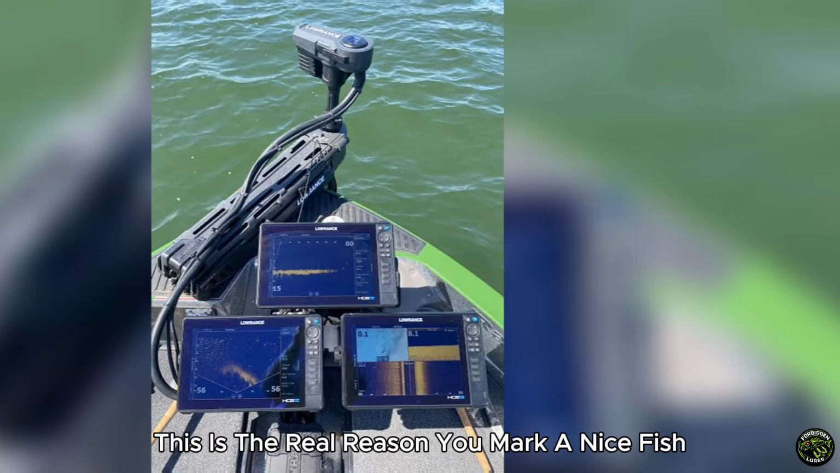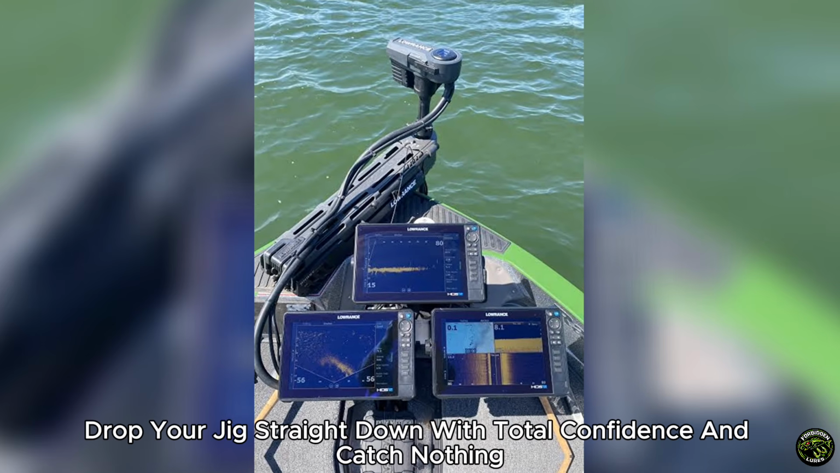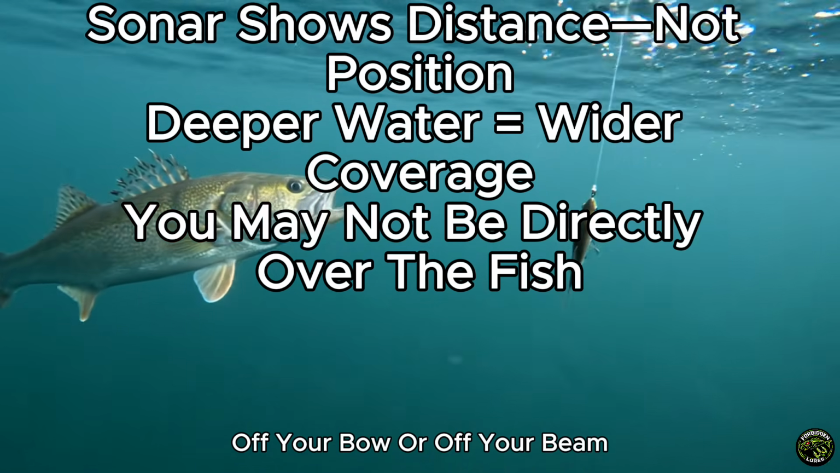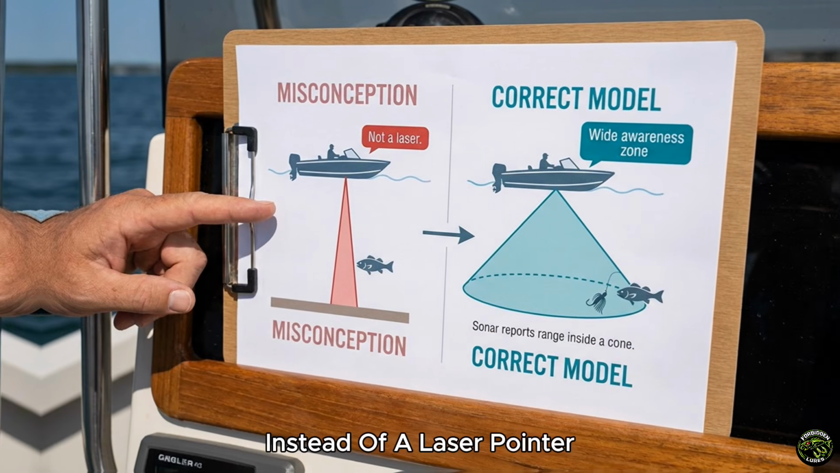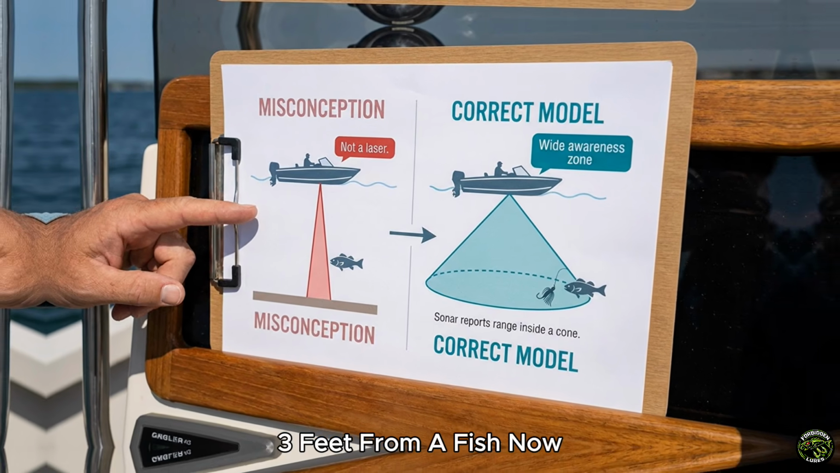This is the real reason you mark a nice fish, drop your jig straight down with total confidence, and catch nothing. You were never on him. He was riding the edge of the cone the whole time, off your bow or off your beam. Start picturing your sonar as a wide circle of awareness instead of a laser pointer, and you will quit dropping your bait into empty water 3 feet from a fish.